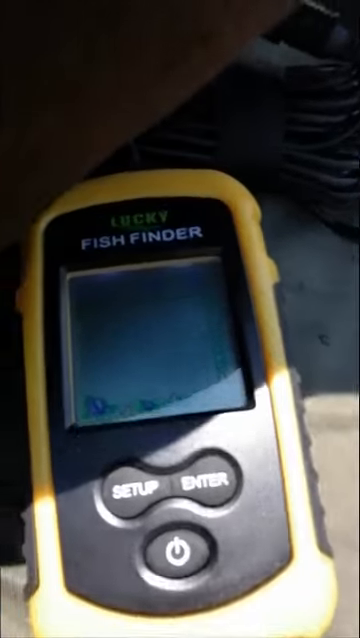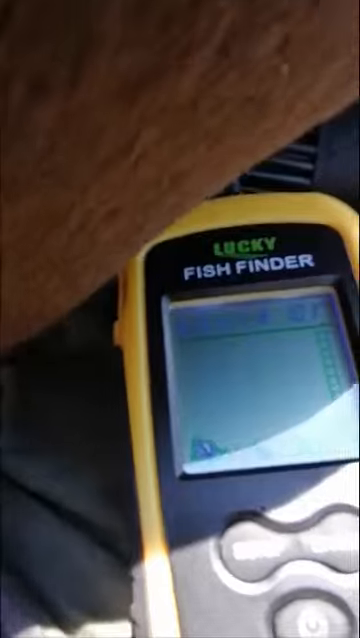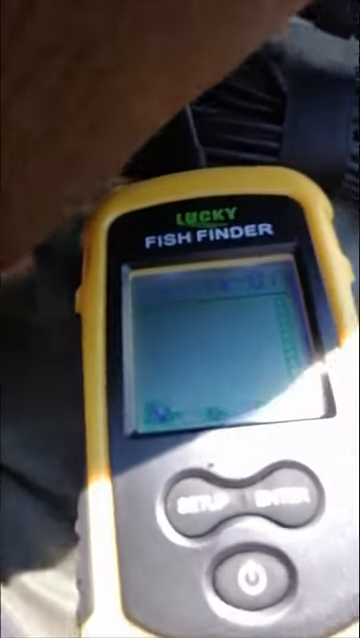Just a second ago, I didn't have the phone out. Now you can turn this alarm off. It has several options. I have it on so you can hear it beep for demonstration purposes. You can turn the volume up and down, and you can lower or raise the strength of the signal it's putting out. I guess the lower signal would only pick up the fish closer to you.